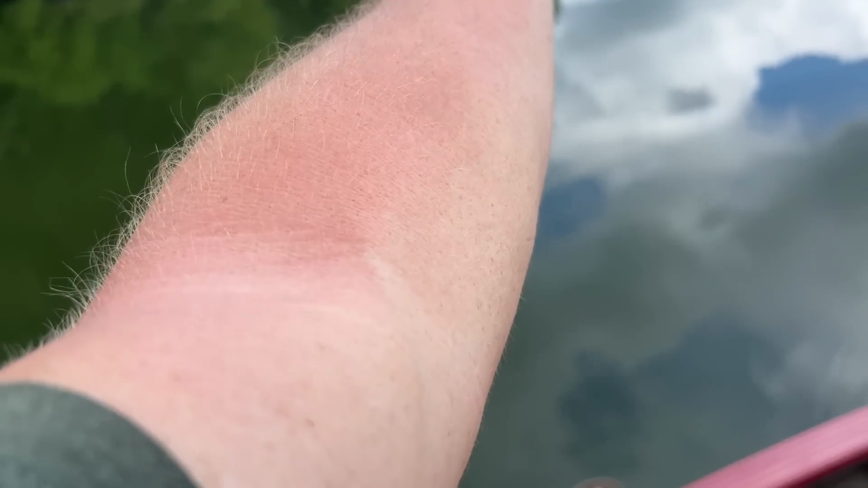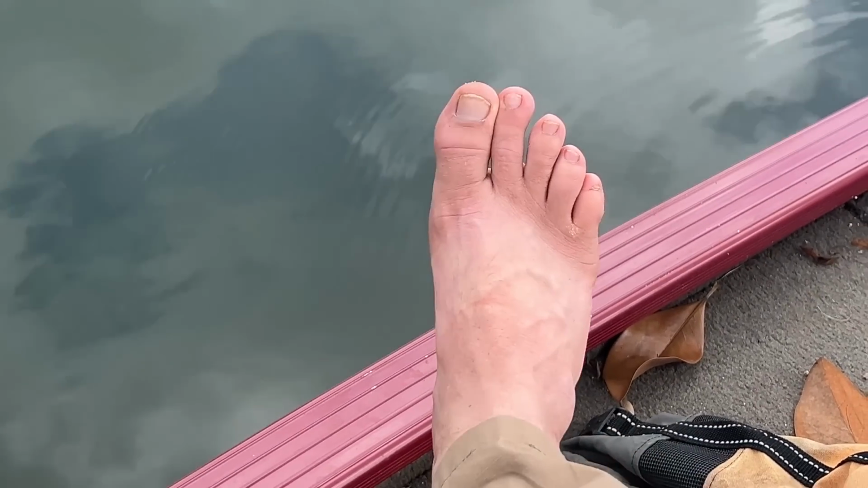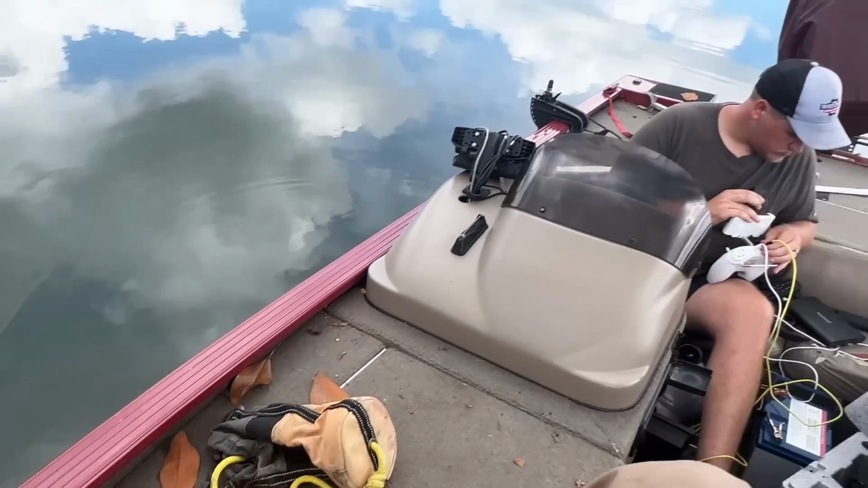Look at this. Dude, I bet no sunscreen. This was not a smart choice today. I got roasted. Let me see what my feet look like. Oh, I don't know if this is charging. Man. All right, brother man. I don't know if you can see, but I forgot something. You're a little burnt. Yes.